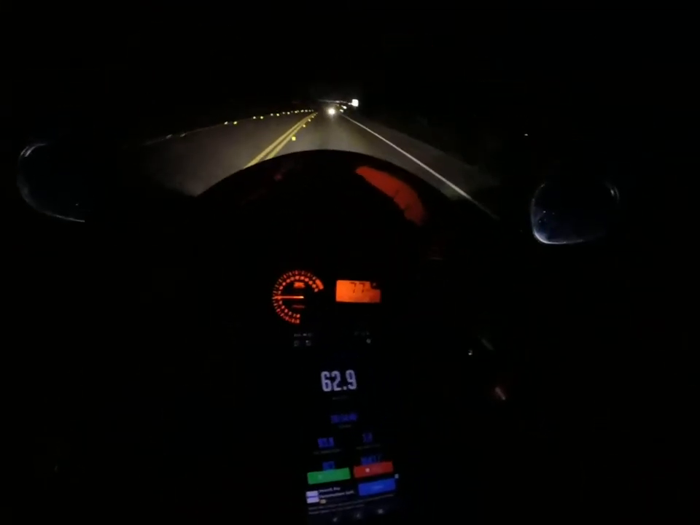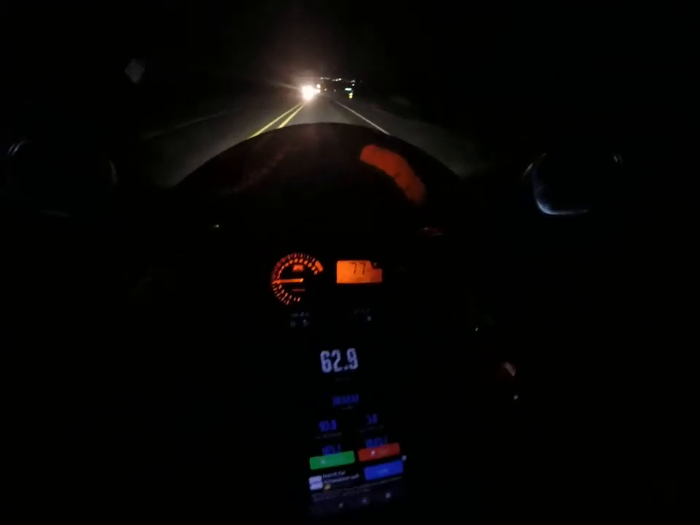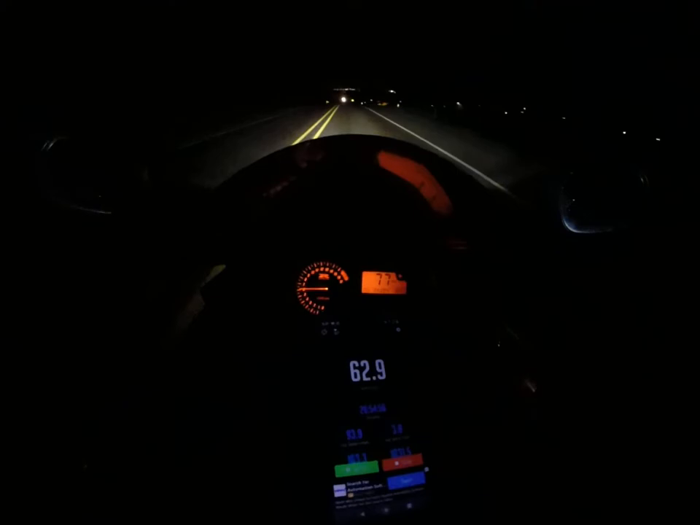Also different bikes, they run at different RPMs. So like my first bike stayed about 4,000. This one, I typically stay close to 7, which is almost double what I was.